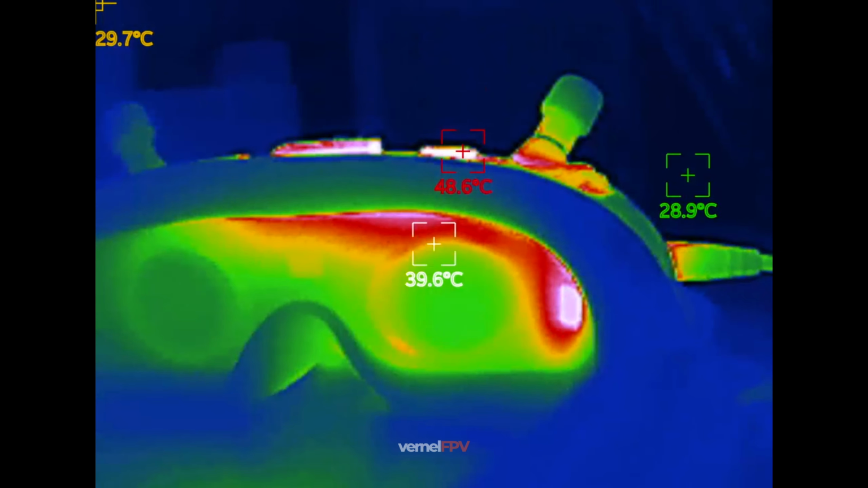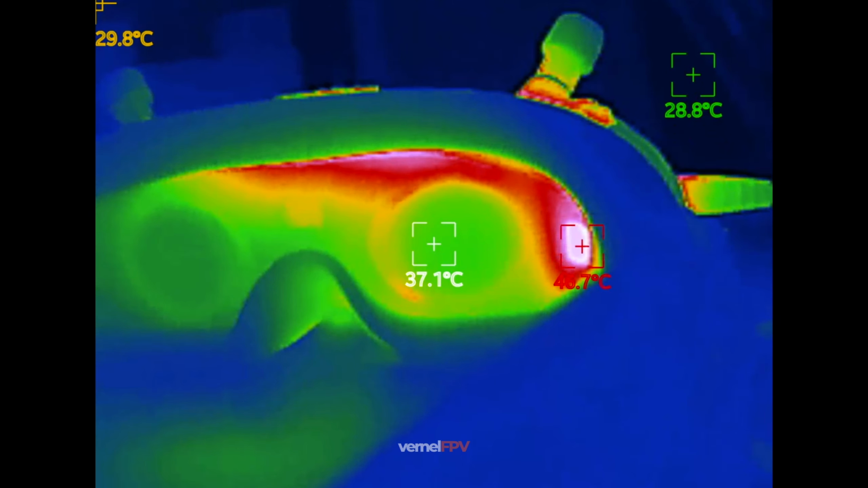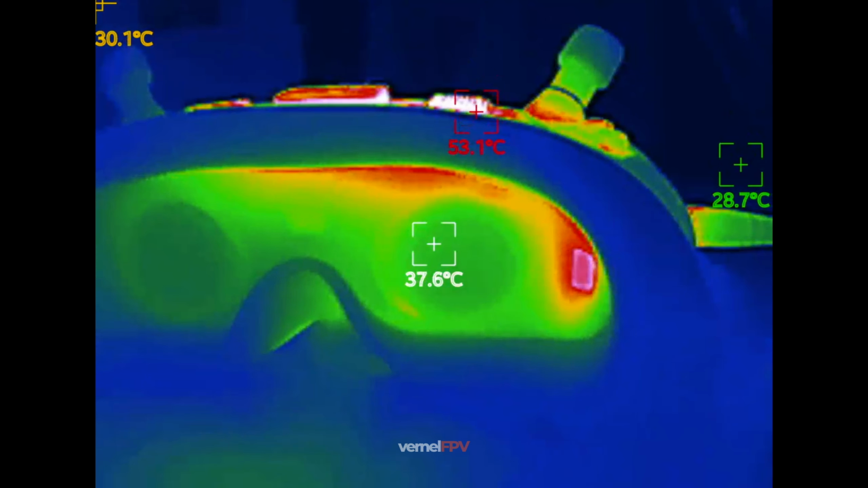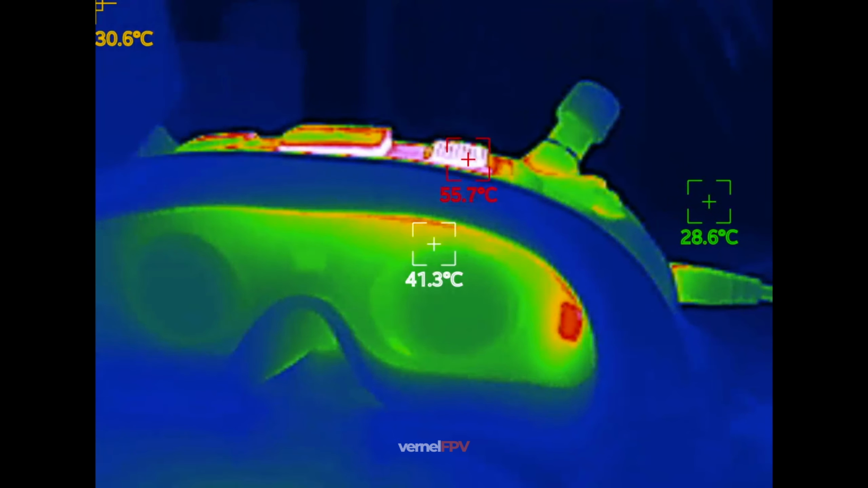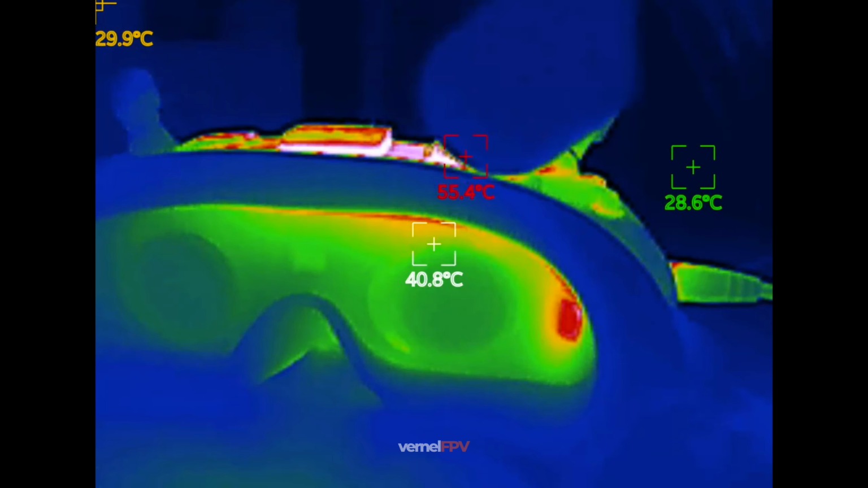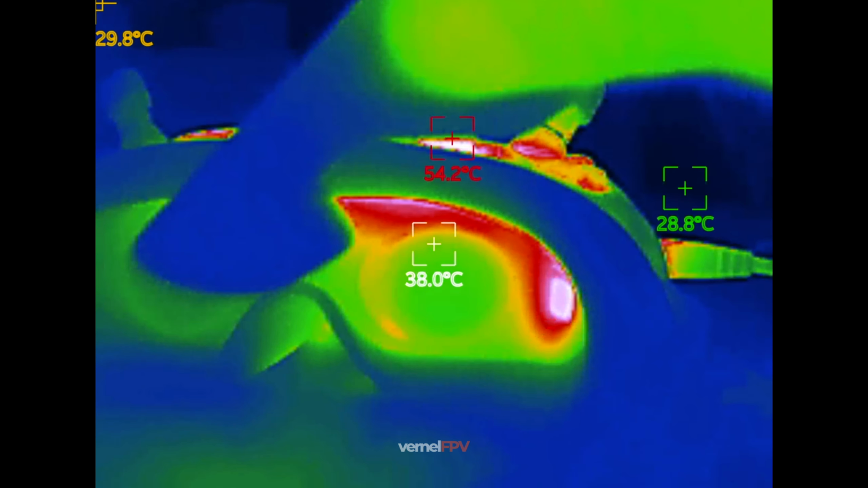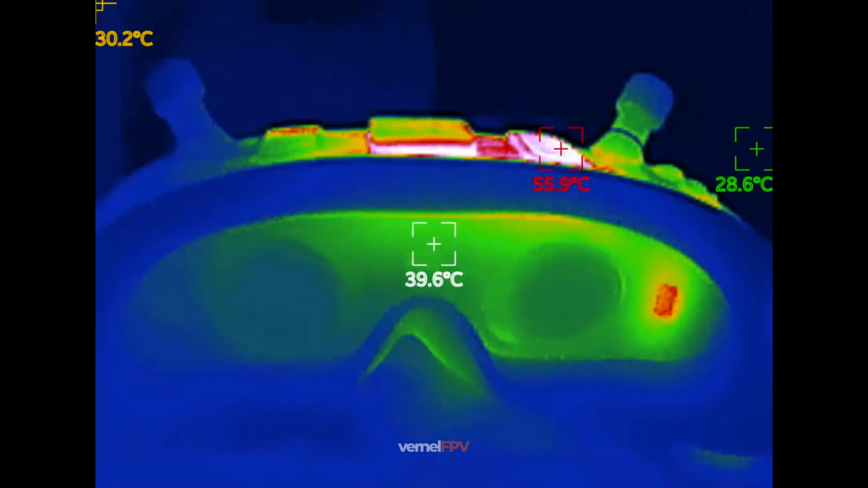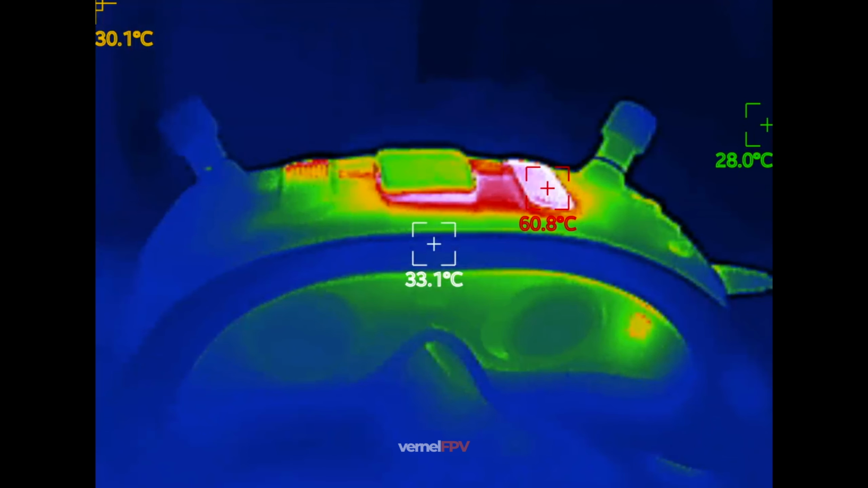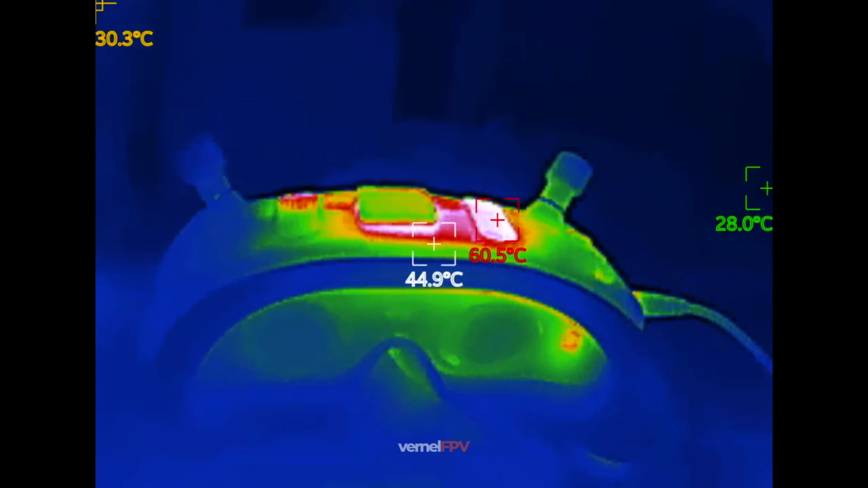Okay, so the lens I think is in a good temperature, just 37, so nothing to worry about. I think what we did in putting some path for the air helps a bit to improve the thermals here. Basically, that's how it looks under the thermal camera.